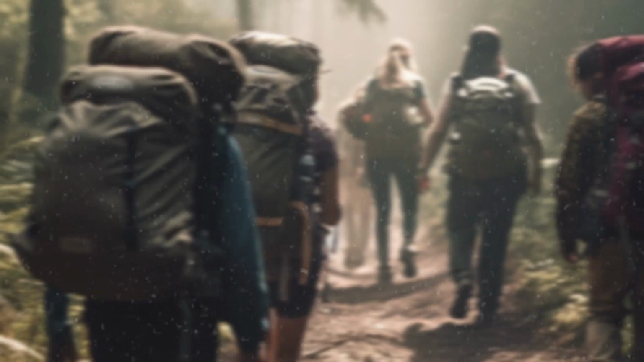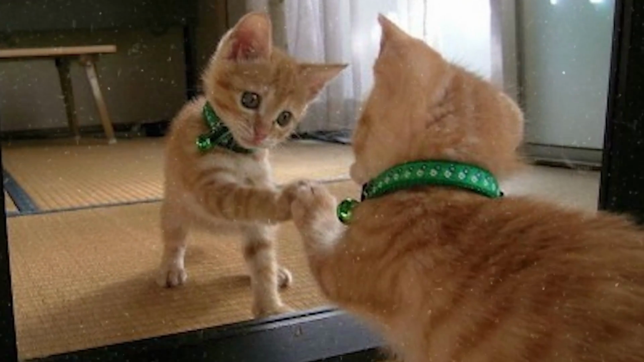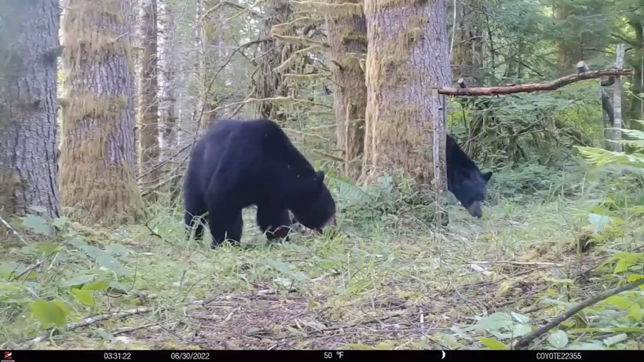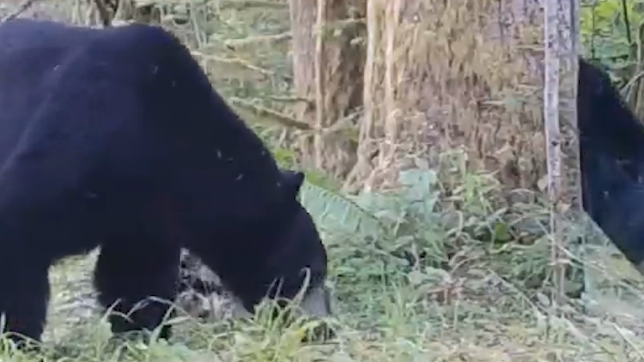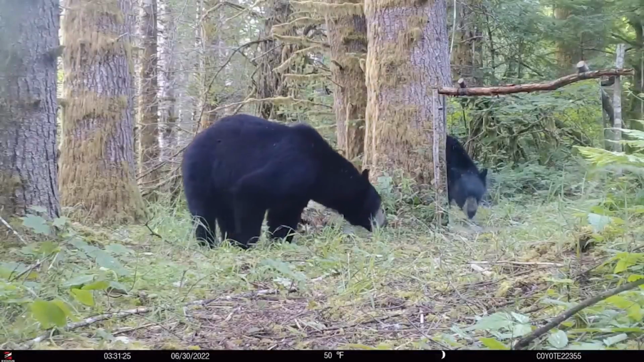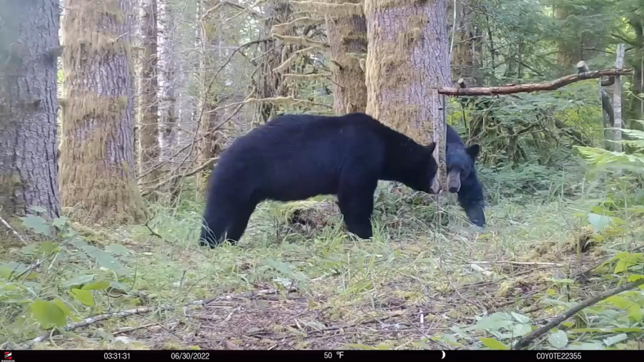A group of university students decided to conduct an interesting experiment in the heart of the forest. They placed a mirror to observe how certain animals would react when they encountered their own reflections. Using a trail camera, they managed to capture an incredible interaction involving a bear and its own mirror image. In the video, a grizzly bear comes across the mirror and sniffs around it, clearly curious about this unfamiliar object.